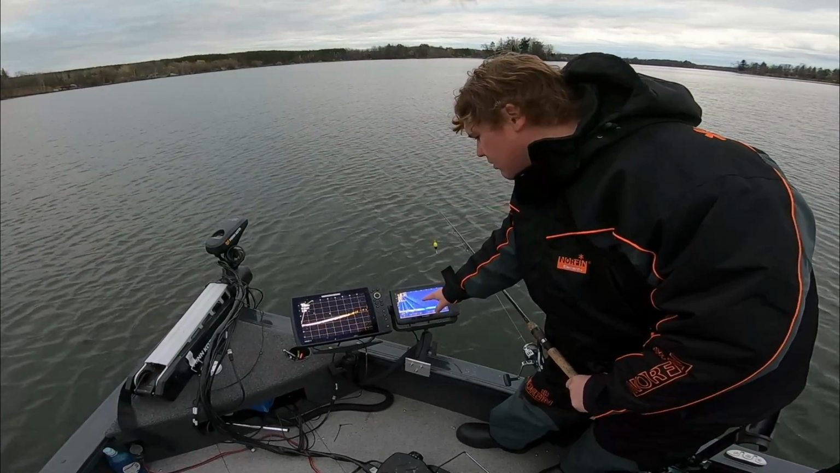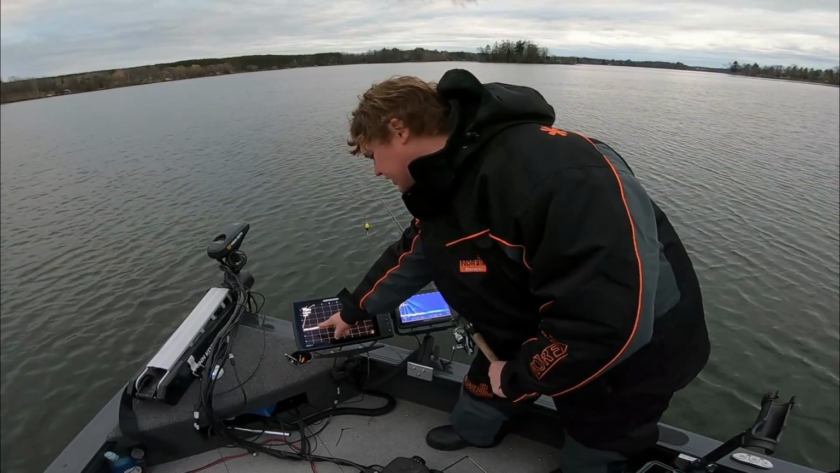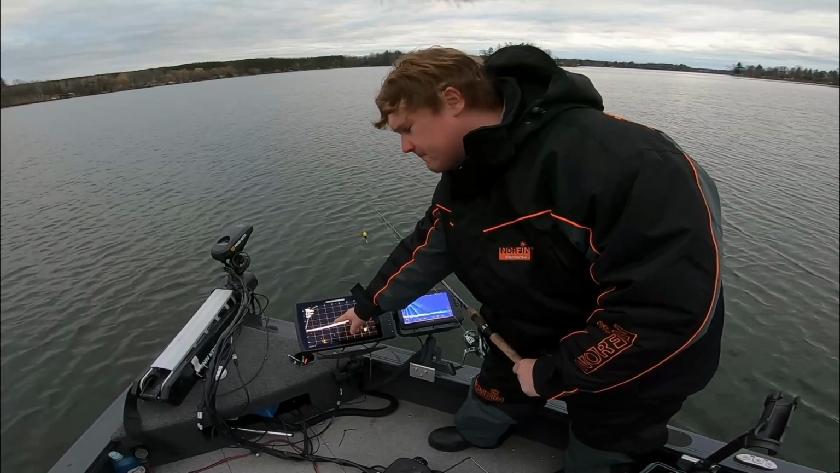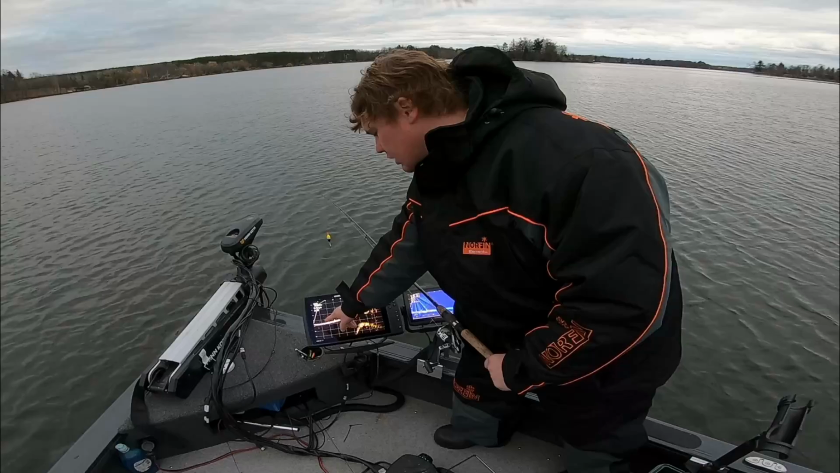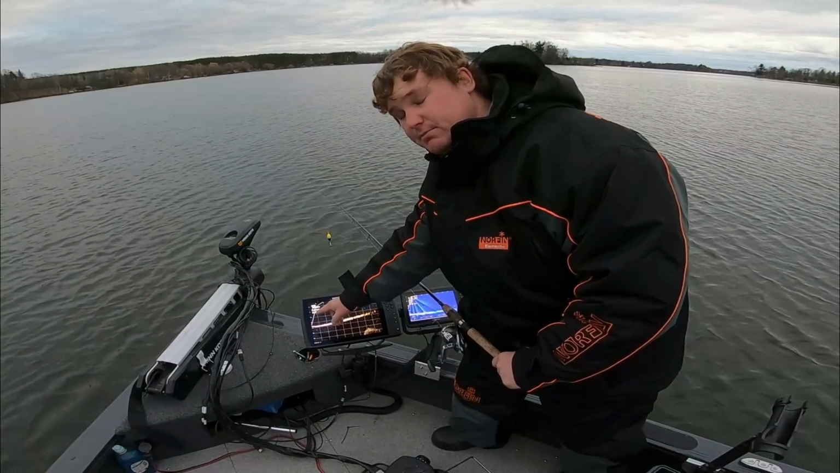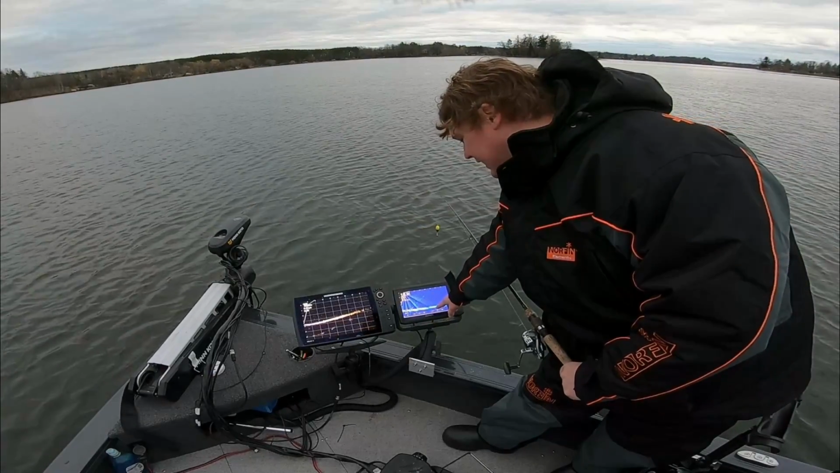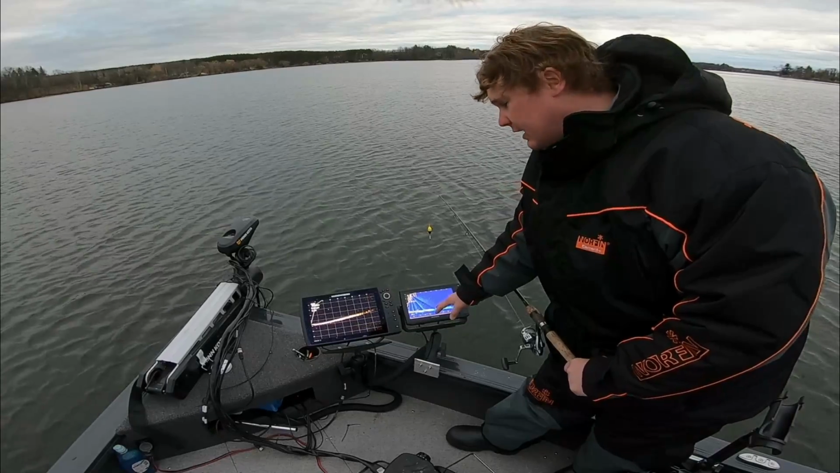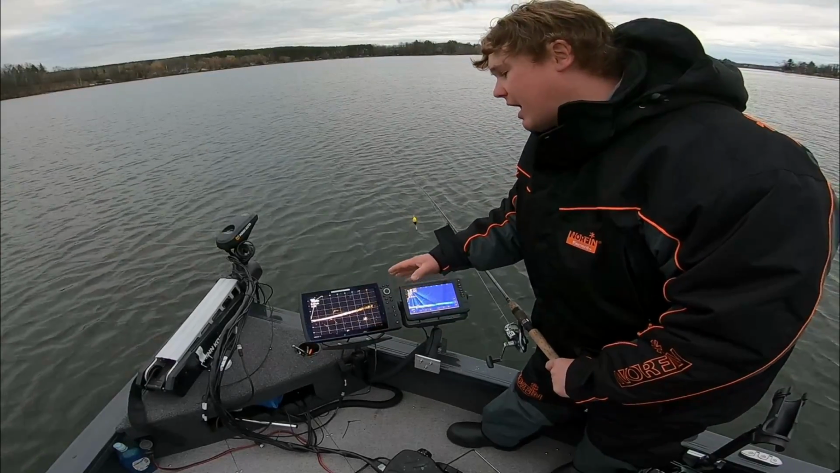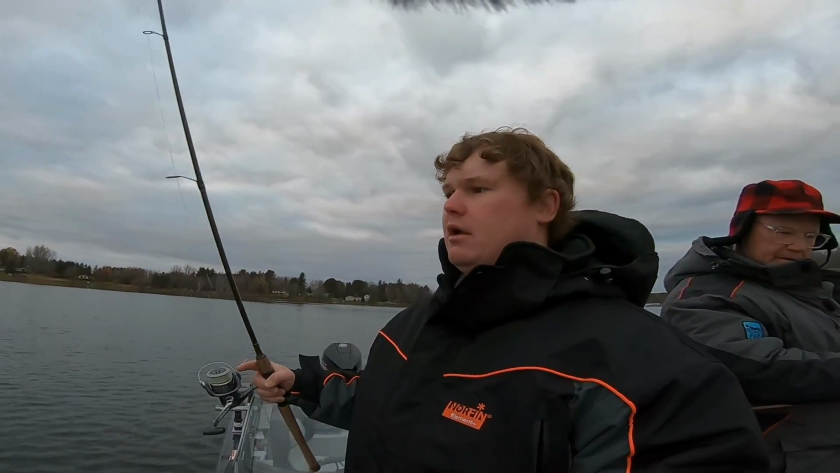So the main difference that I'm seeing is Mega Live is really good and really clear out to about that 40-45 foot mark. So if you're going to do a lot of vertical jigging or a lot of short casts, Mega Live is probably your better option. With how I fish, I do a lot of casting to fish out at that 40 to 50 foot mark, and likely for that reason we're probably going to stick with the Livescope for next year's tournament series.